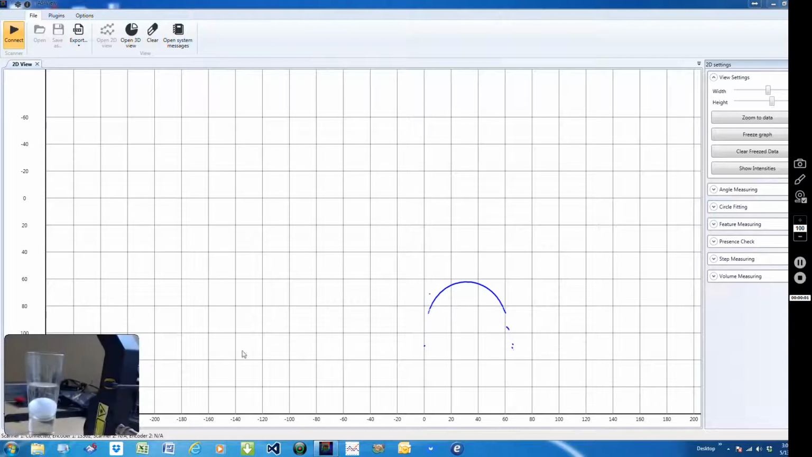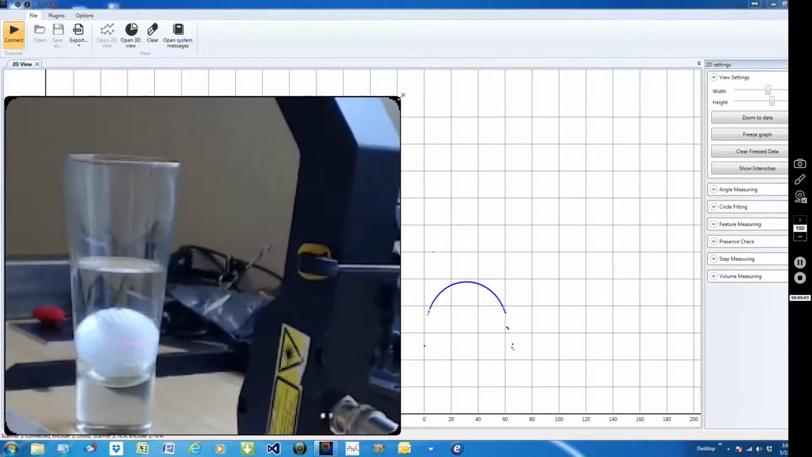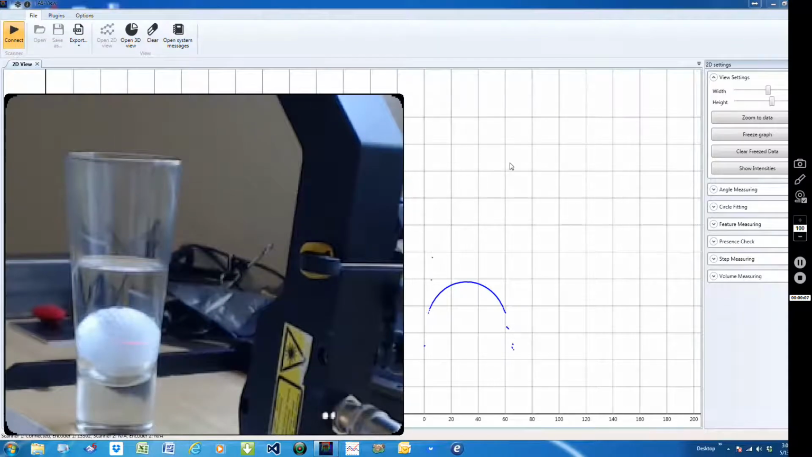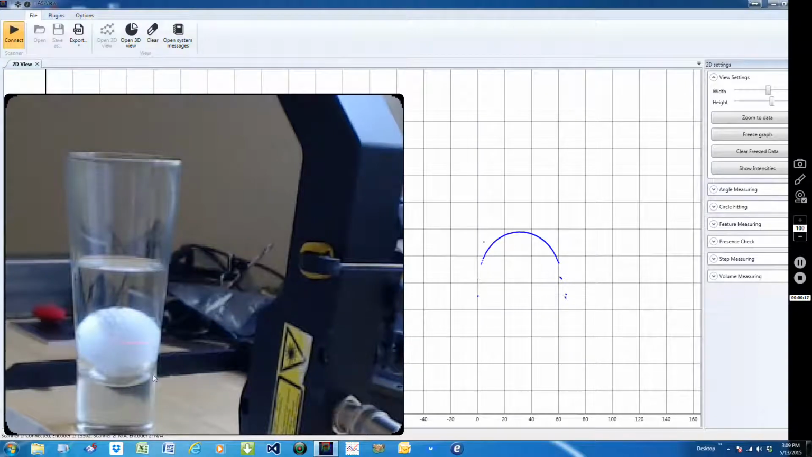This is a little interesting application we're going to look at, and we're using the Acuity AP820-120 model, meaning it has 120 millimeter depth of field and a 60 millimeter laser line length. What we're going to look at here in this application is we've got a clear glass, and inside that glass we've got water, and then we have a golf ball.